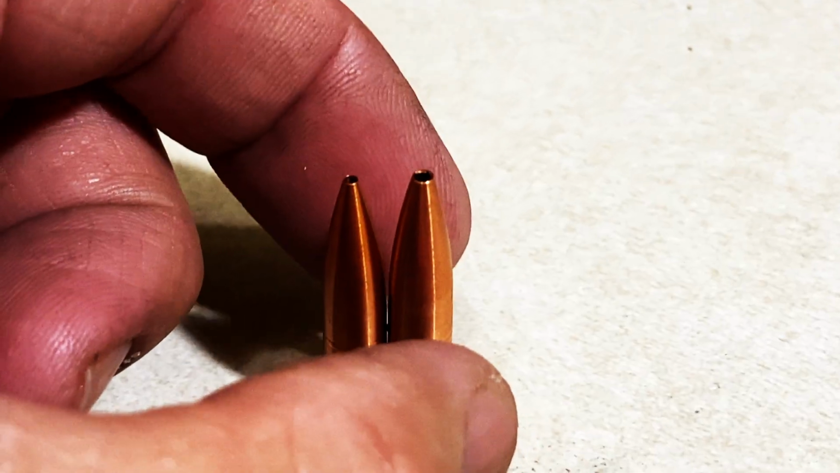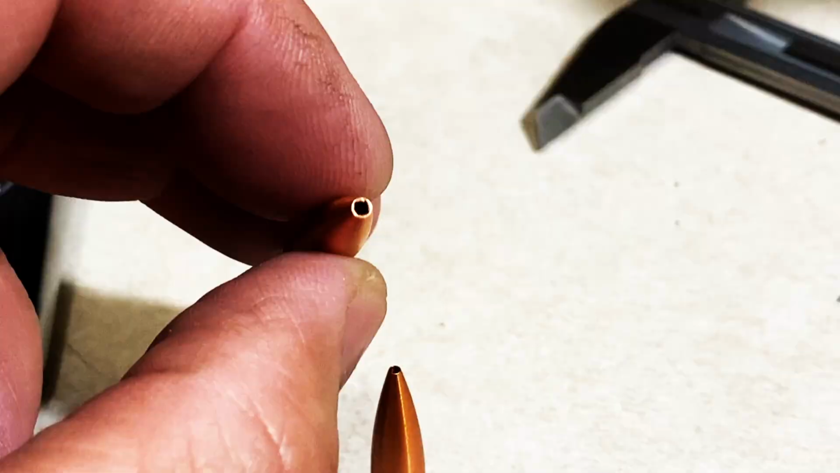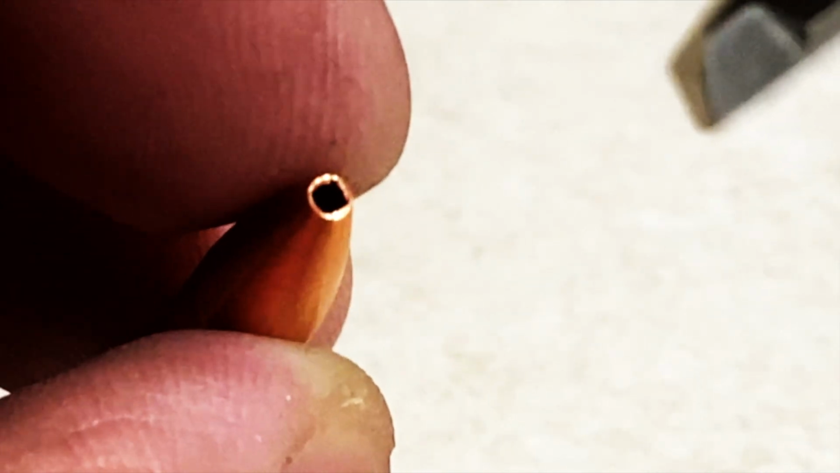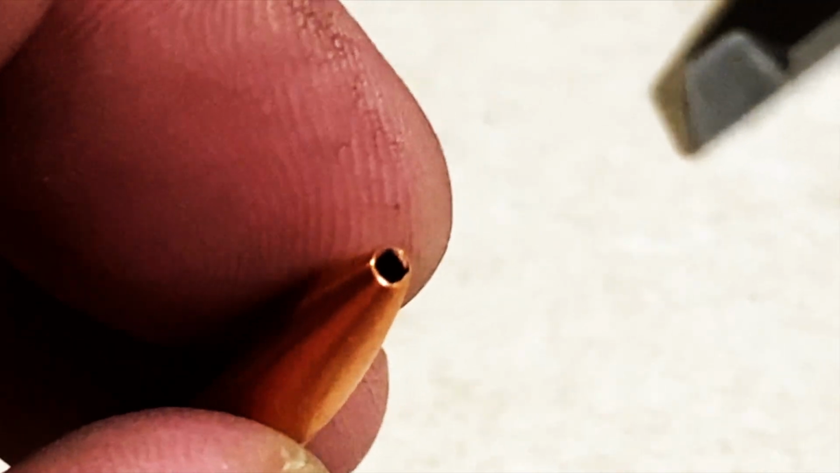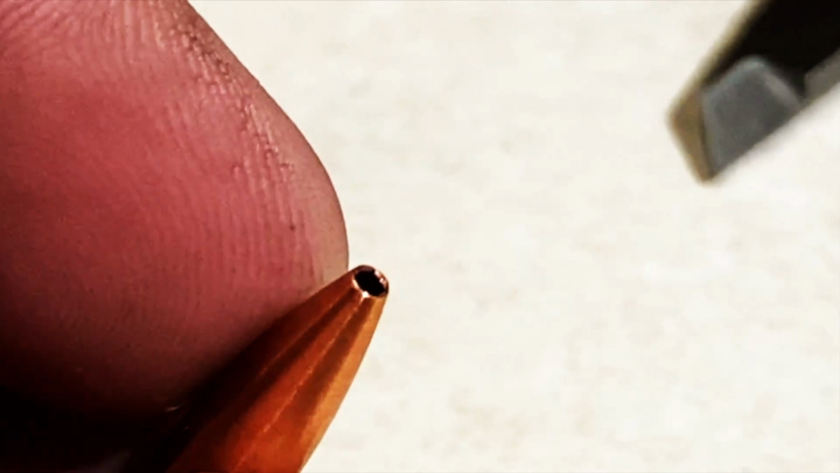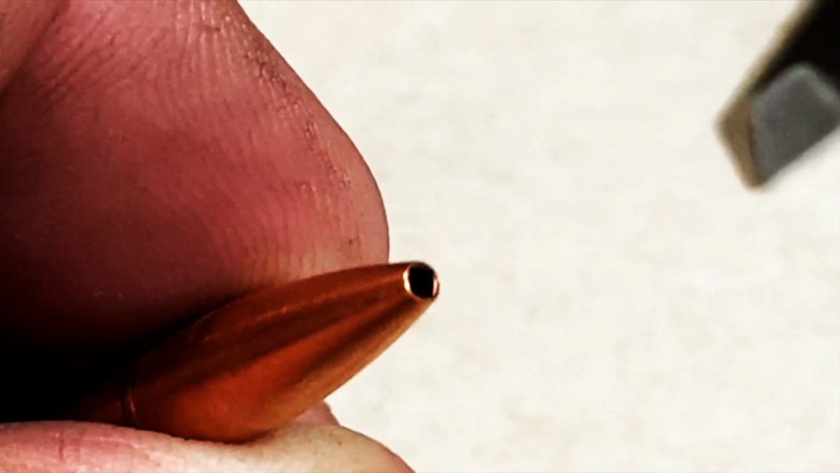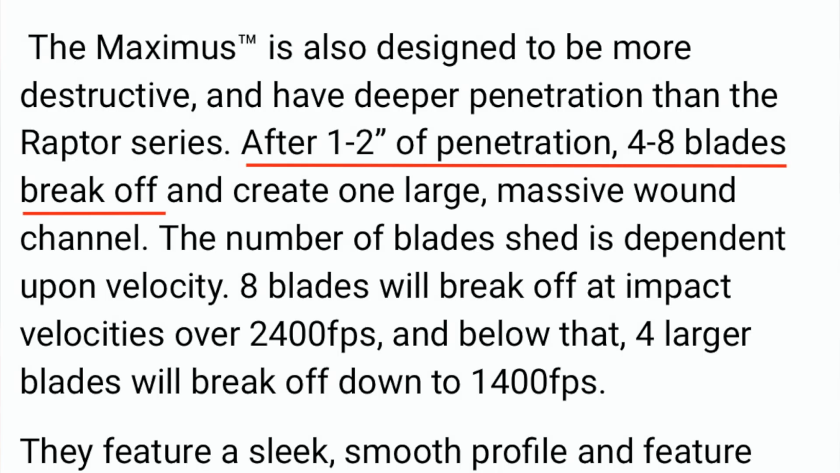What I want you to see in the new one that's 125 grains is check out those petals. Do you see that? They're basically slits there. I'm trying to hold this into the light properly so you can catch those. There's 4 of them. One right there. Another one there. Come on. And there. These will break off according to their website, and I'll show you the information there.